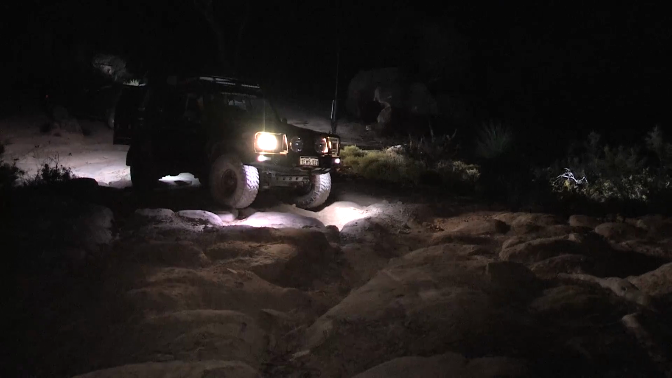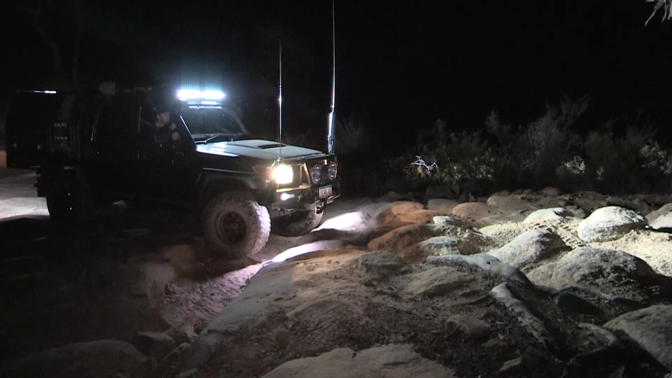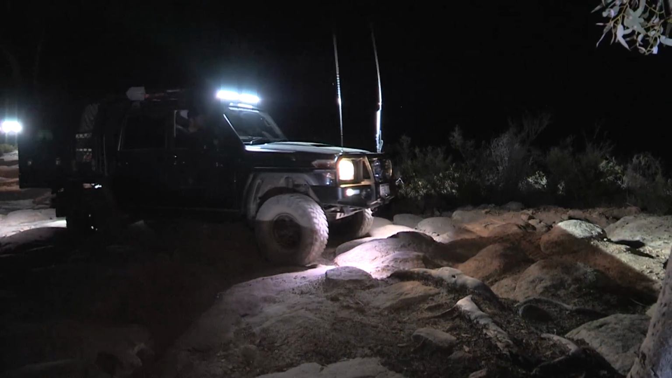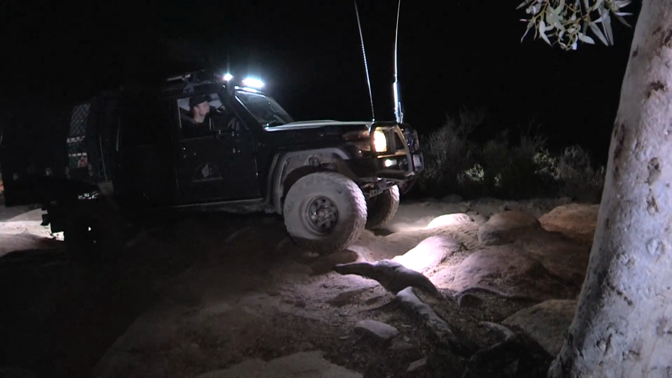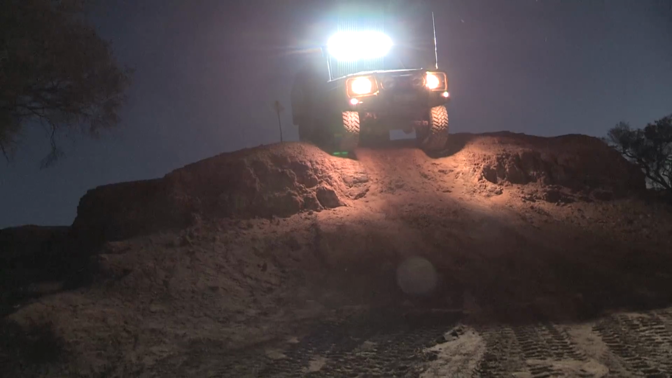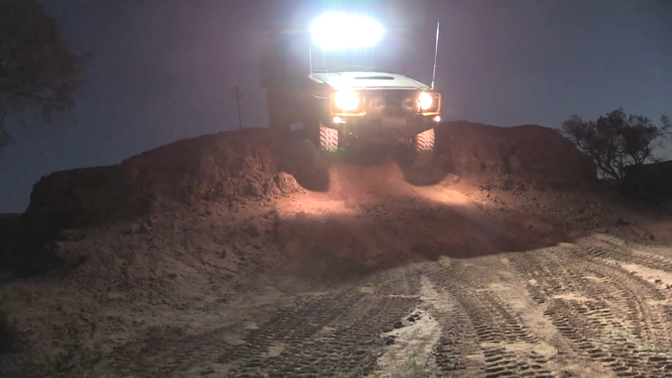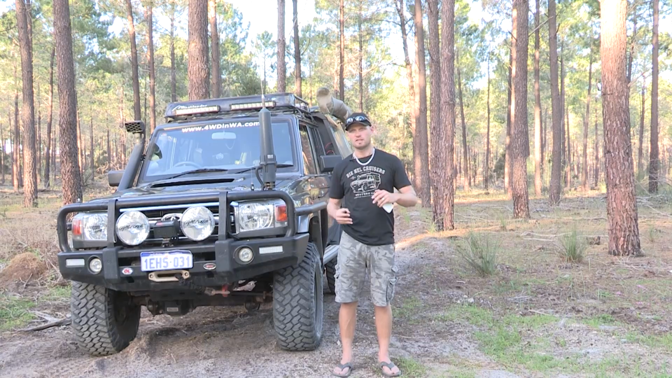With rock crawling, you really need every single light, apart from spotlights. Your bar light will help you to see in front of you. Your fog lights will help light up in front of you as well on a good spread. Rock lights are a must-have. Right in front of your front wheels is the best spot for your rock lights, because then you can see what's coming. The spotters can see what's coming, what you need to do.